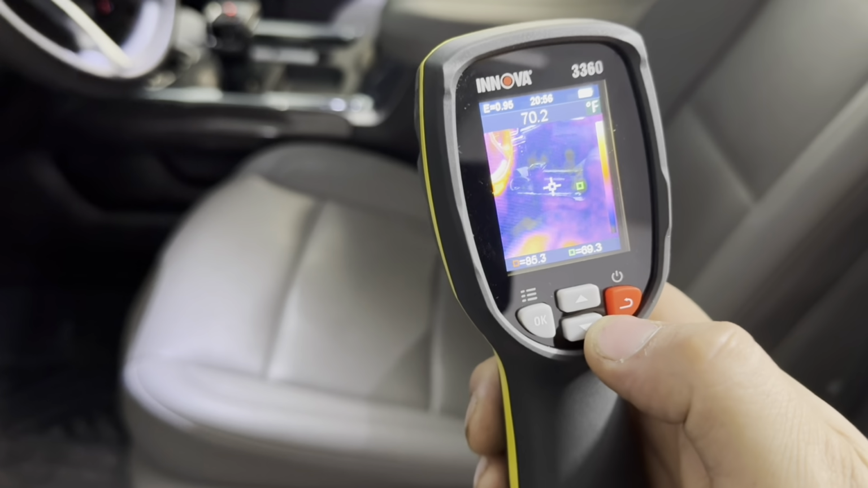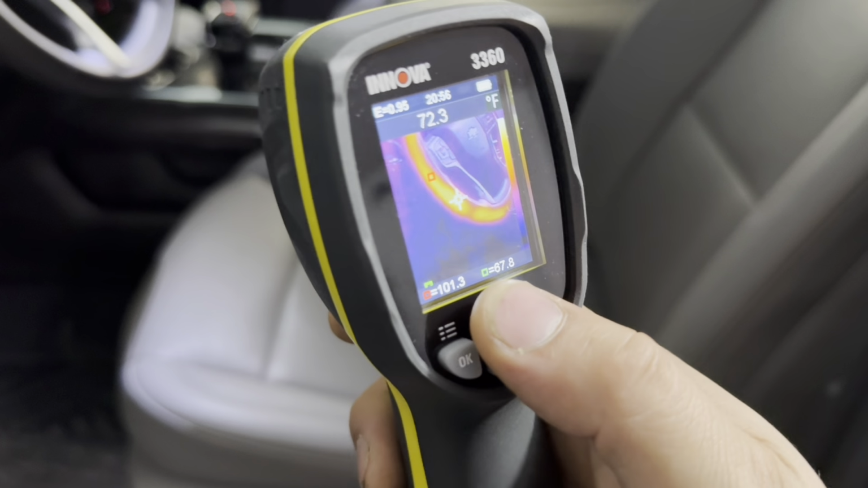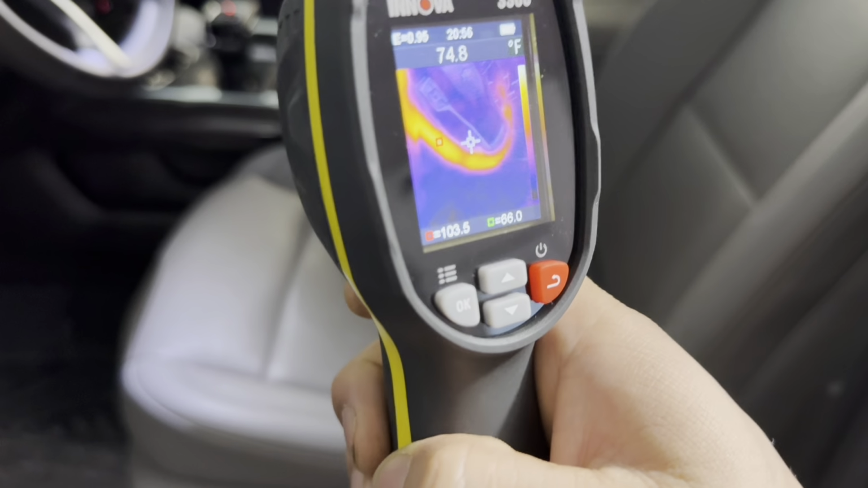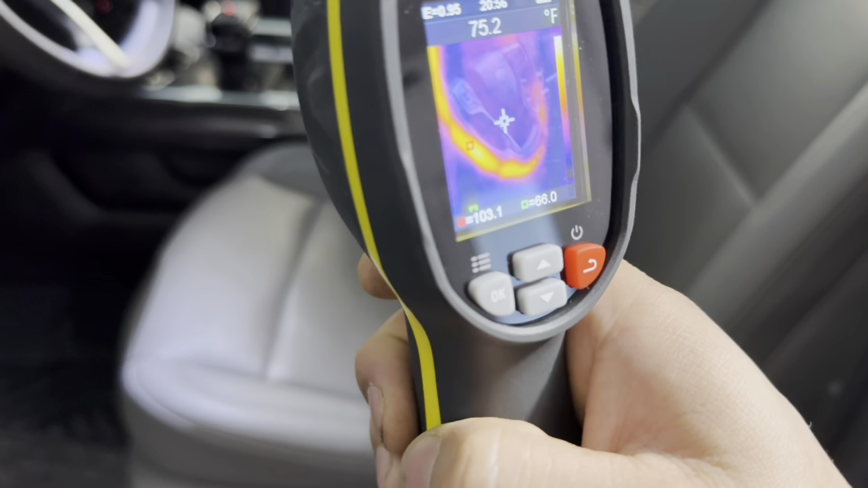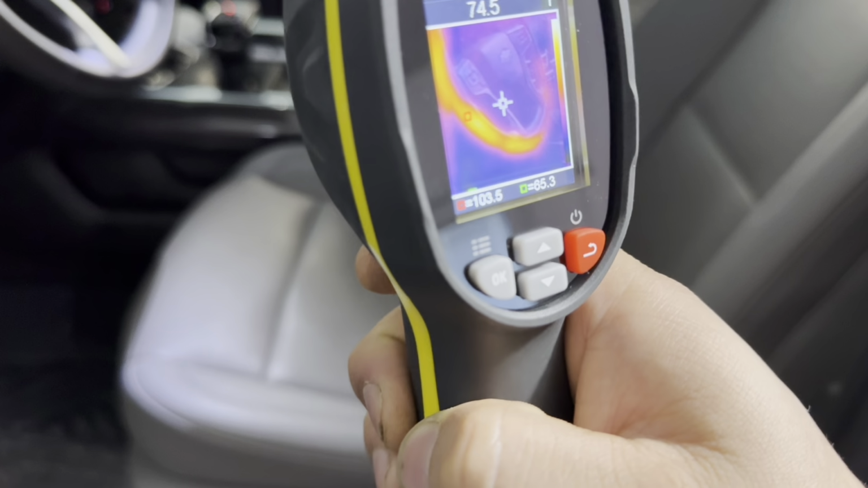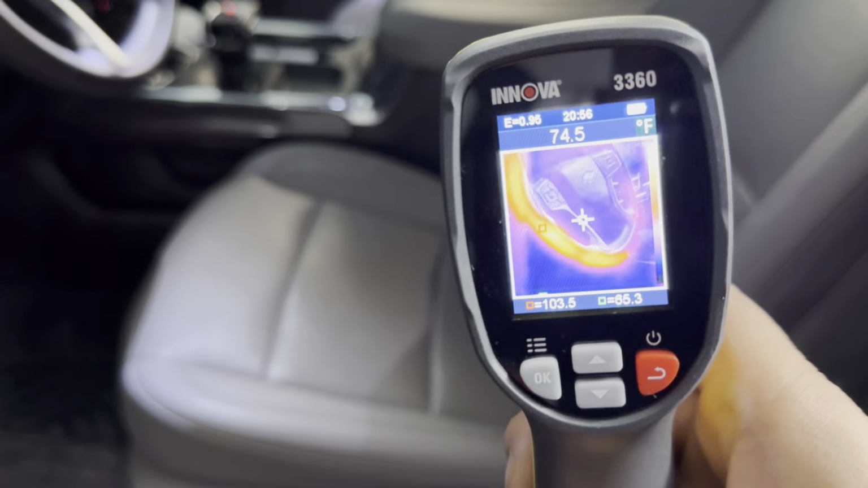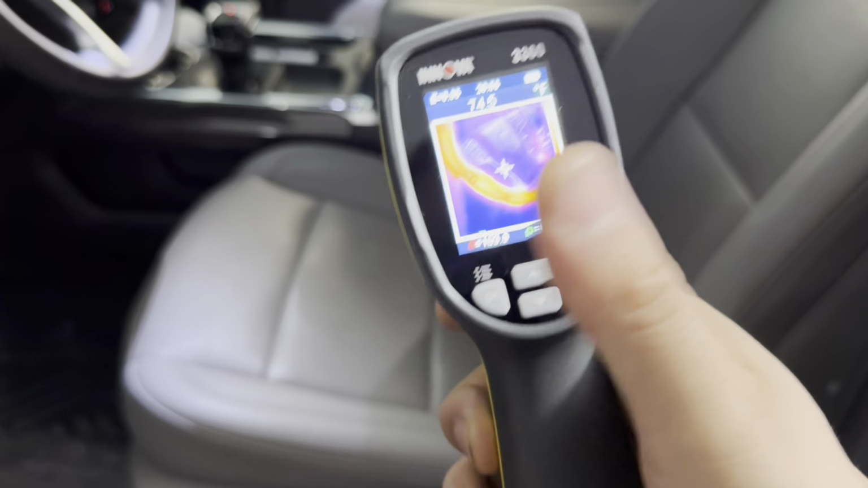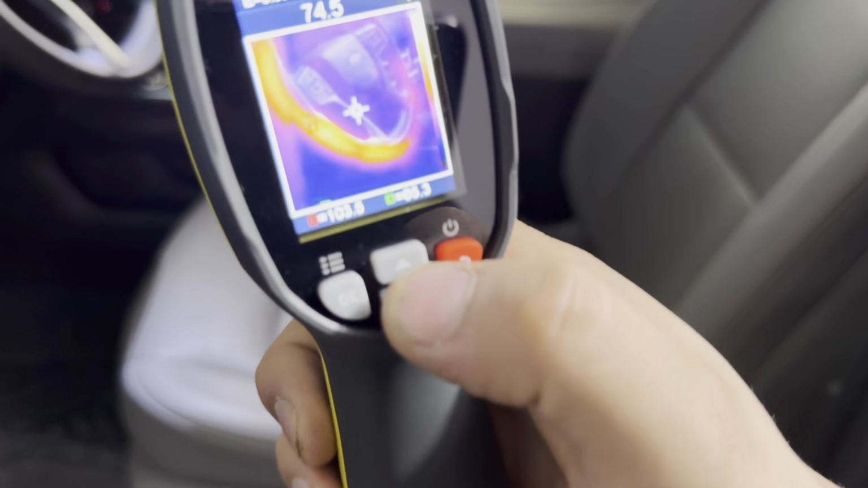One thing I did forget to mention, once you have your screen wherever you want it, right there, if you want a picture of that, there's a trigger back here. So you just line it up, hit the trigger, and then it's gonna stop the picture right there. That trigger right there. You just press it, and there you go. And that's pretty much it.